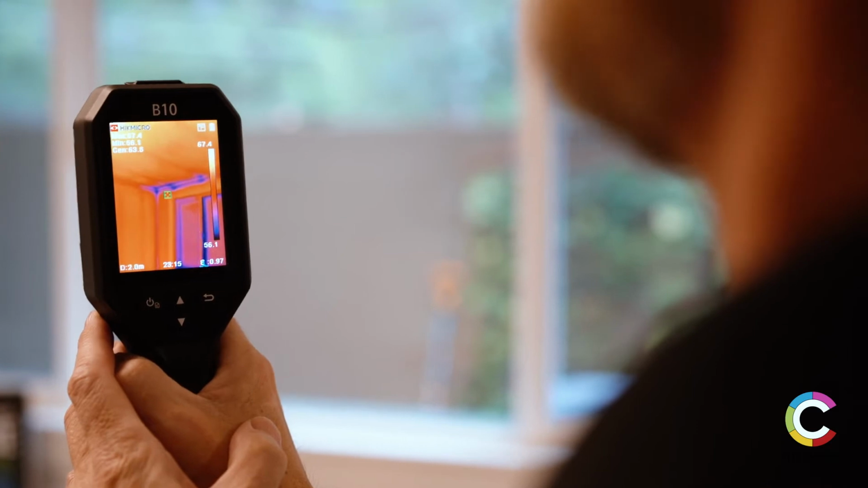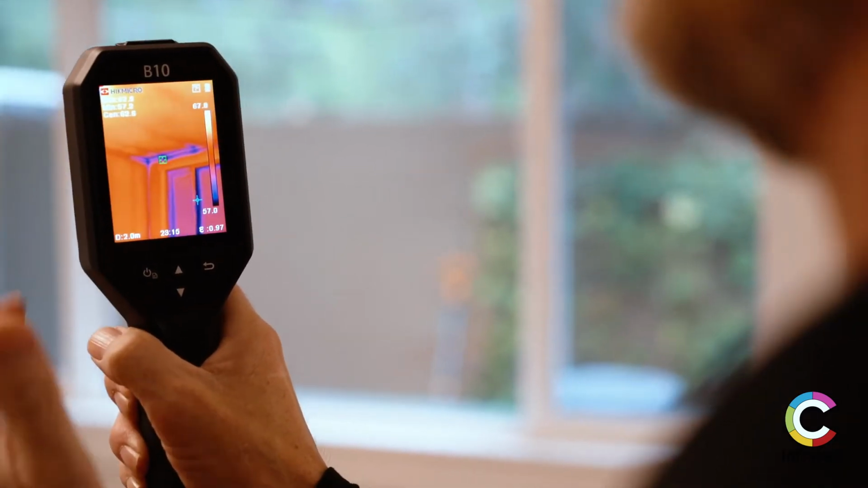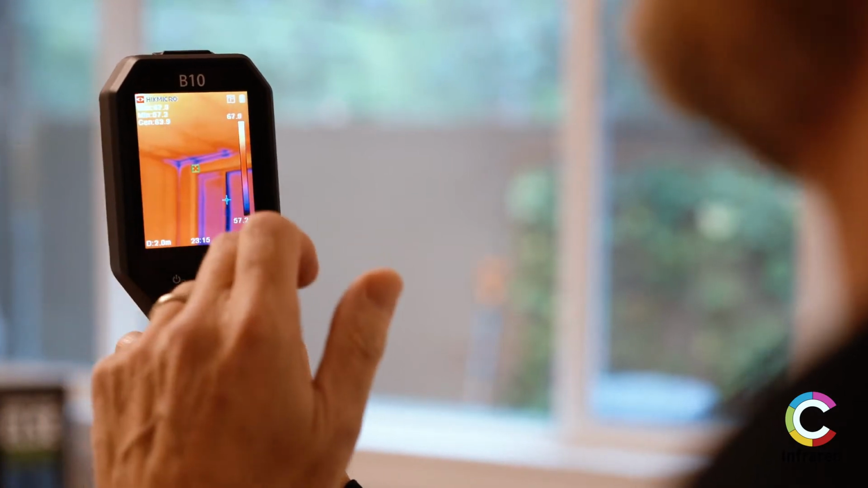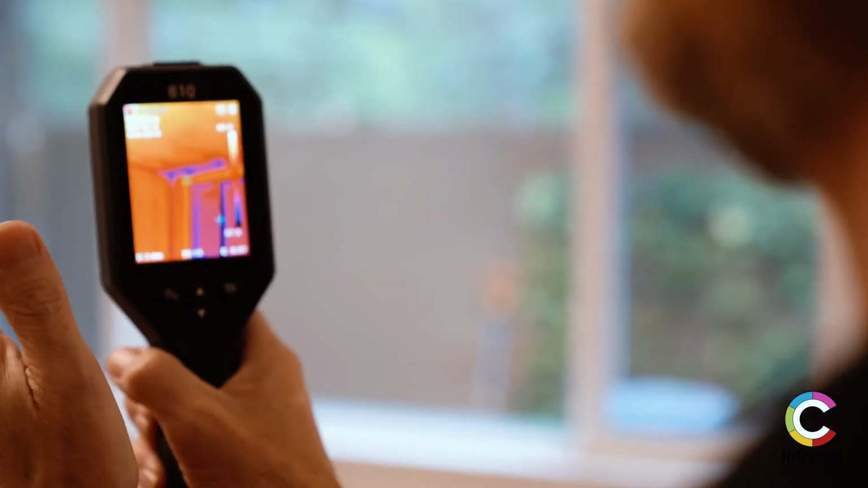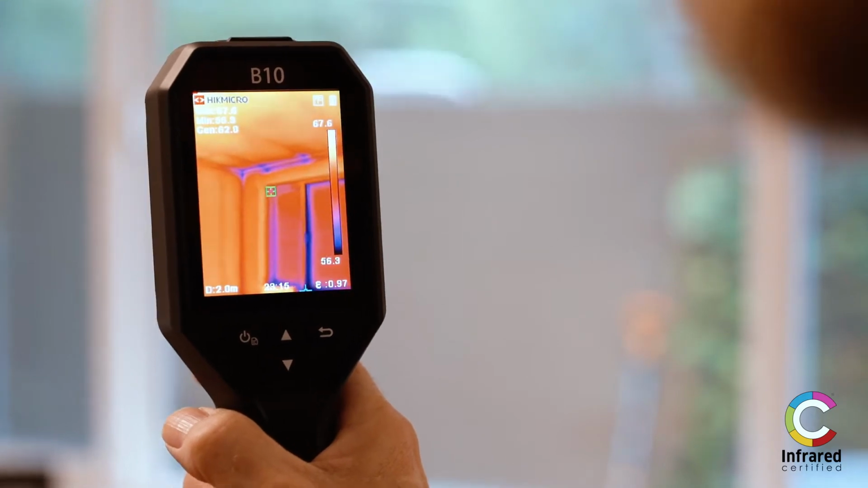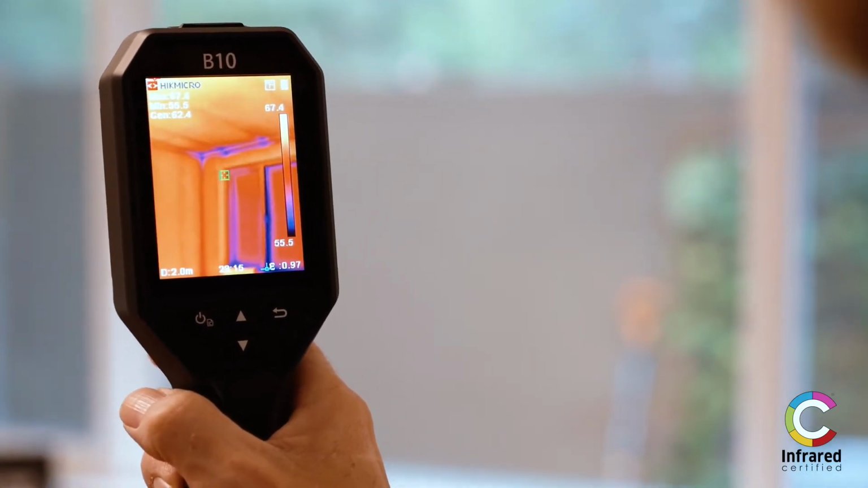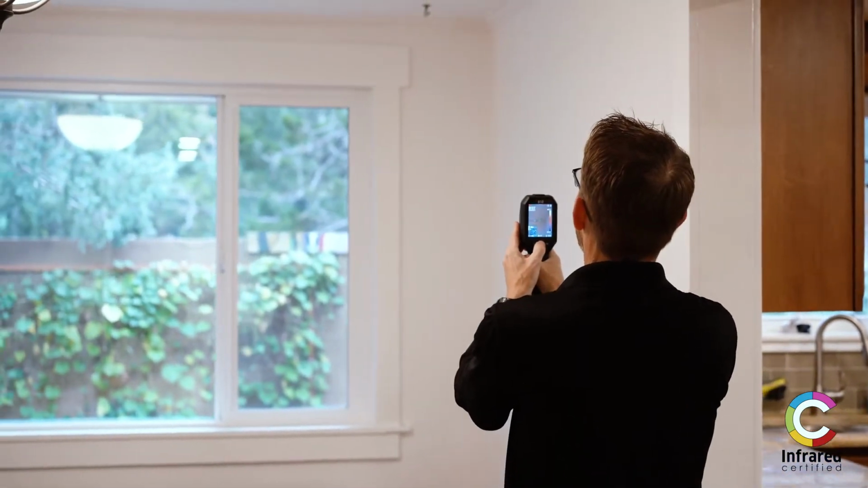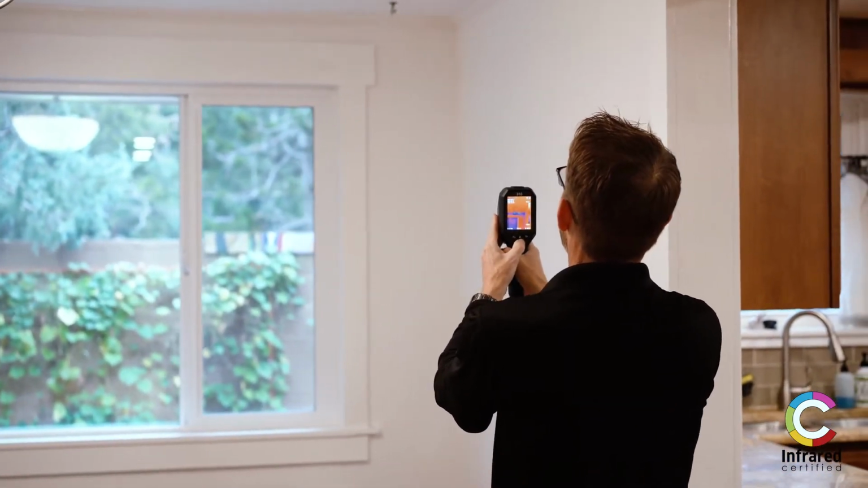So here we're looking through the infrared camera screen. The brighter and the whiter the colors are means the warmer the temperature, and the darker black, blues, purples means cooler temperature. So outside right now we're at about 48 to 50 degrees and we're about 70, 71 degrees on the inside. So we have a good temperature difference between the outside and inside to help show us the efficiency of the inside of the home.